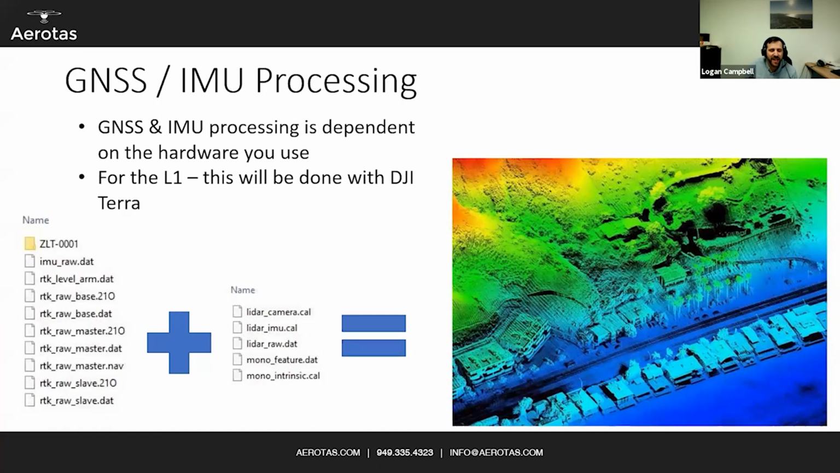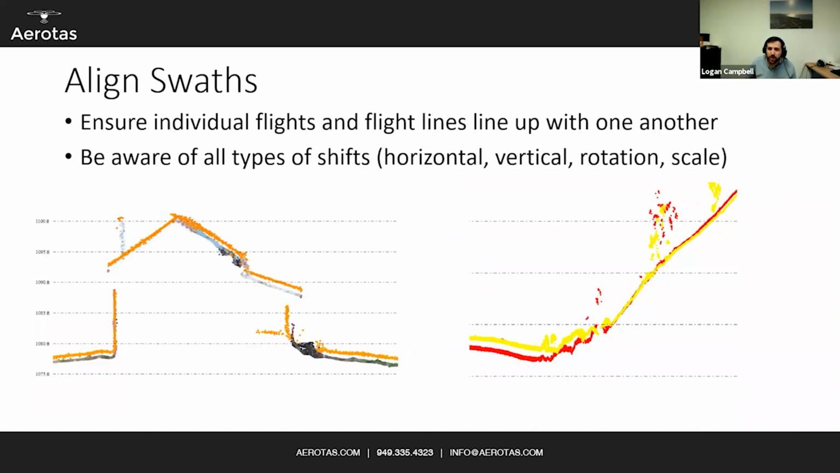This is what the DJI M300's LiDAR data looks like when it comes out. You have all of your GNSS data, raw inertial measurement data, your actual RINEX observation files from your base as well as from the aircraft, and you combine it with the raw LiDAR data to get a cohesive single point cloud. Now, again, this is what we would still call a fairly raw point cloud because it's not yet georeferenced. You may need to do that rotation, translation, and scaling. And also, you have to align your swaths.